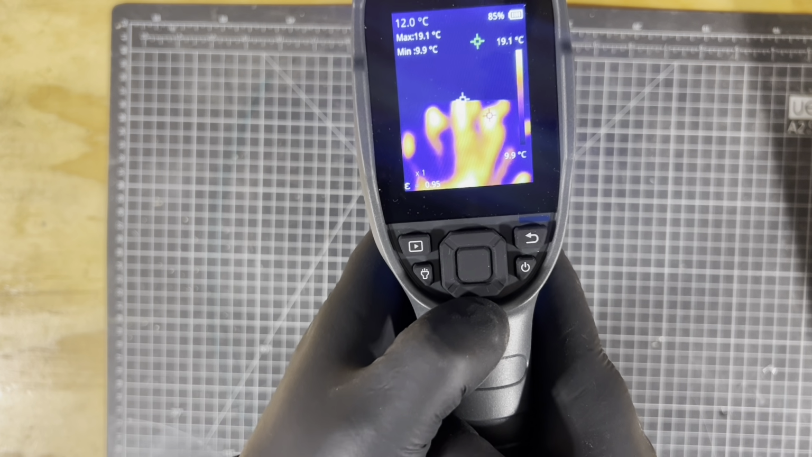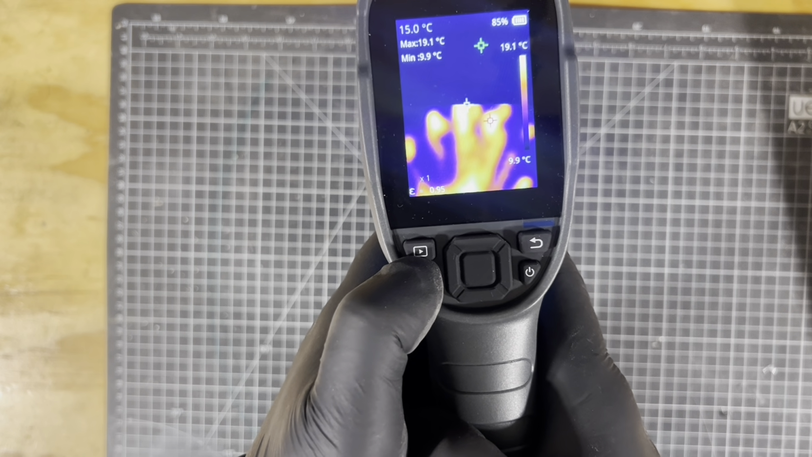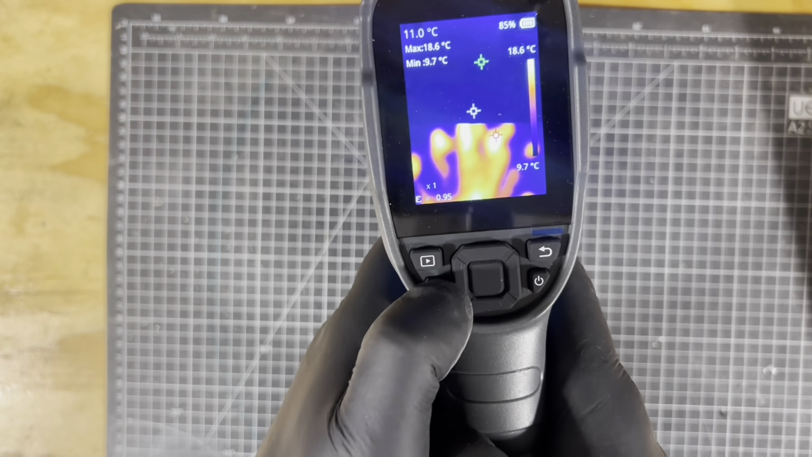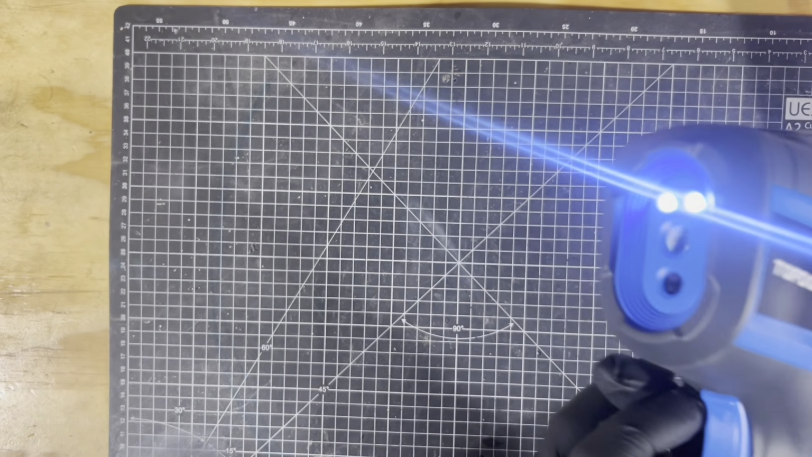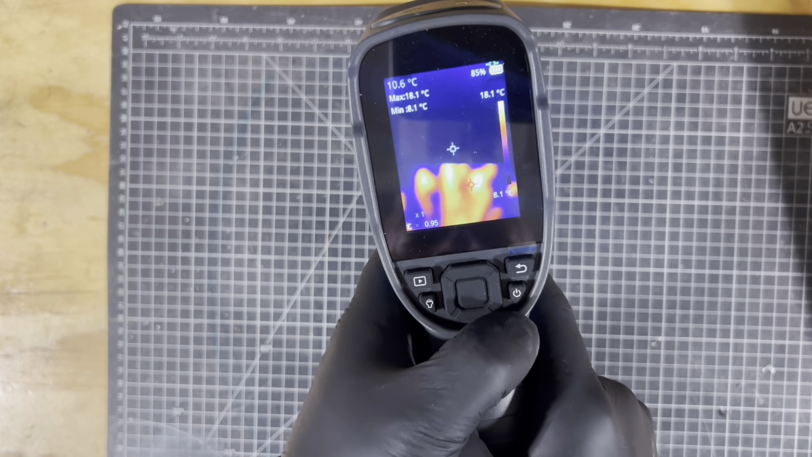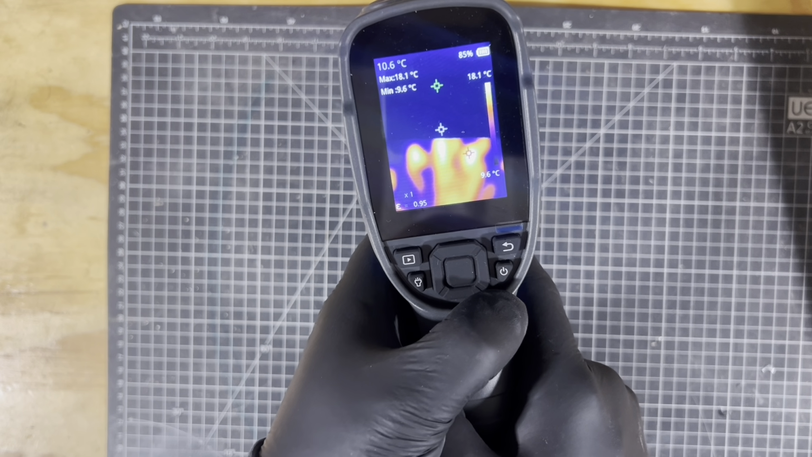So quickly go through the operation. That's the playback button. You can actually record on this and take photos. There's a torch button just there. Press that. And then for hard to see areas, you've got a torch at the front. Turn that off. Back button just there. You've got the on-off button in the bottom right-hand corner.